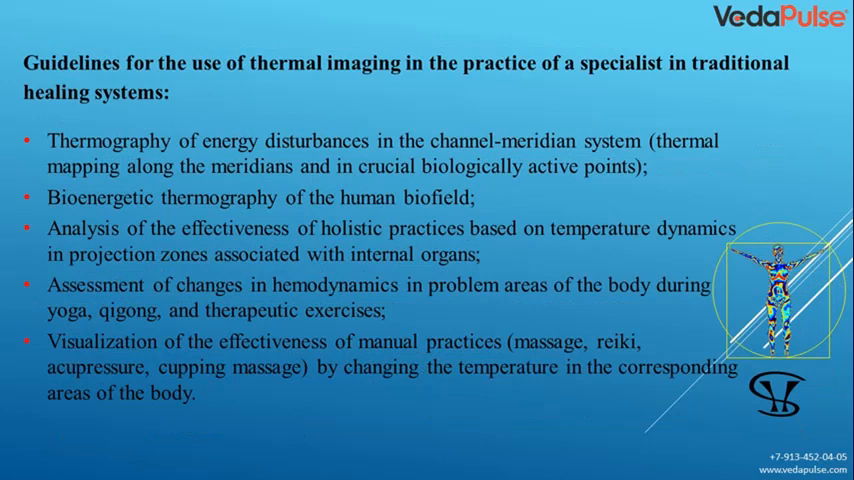Guidelines for the use of thermal imaging in the practice of a specialist, in traditional healing systems. Bioenergetic thermography of the human biofield. Analysis of the effectiveness of holistic practices, based on temperature dynamics in projection zones associated with internal organs. Assessment of changes in hemodynamics in problem areas of the body during yoga, qigong, and therapeutic exercises. Visualization of the effectiveness of manual practices, massage, reiki, acupressure, cupping massage, by changing the temperature in the corresponding areas of the body.